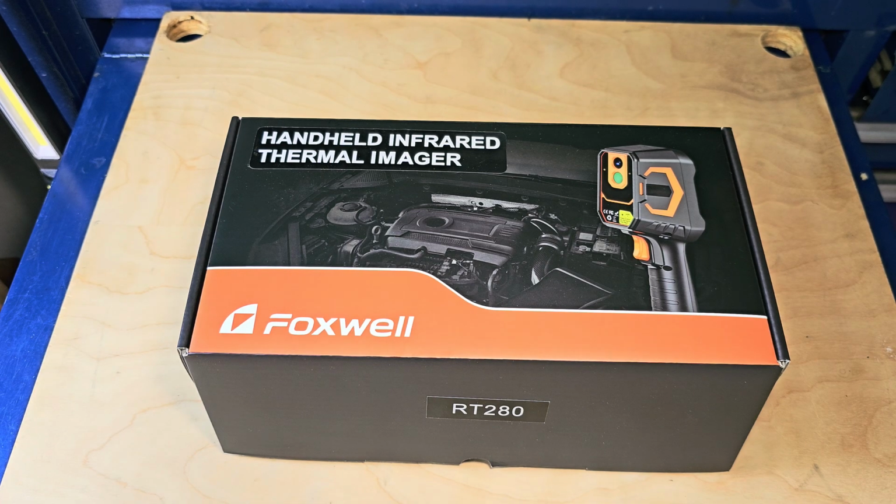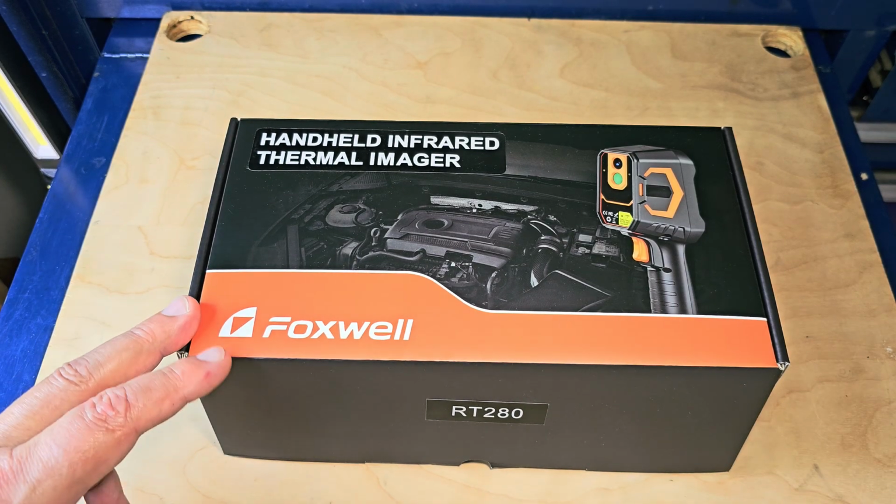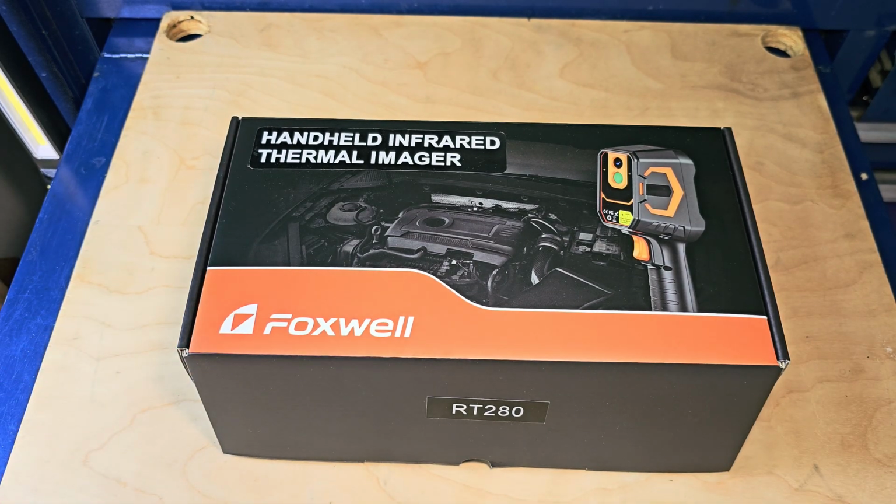So we have a pretty cool tool review today. This is a Foxwell RT280 thermal camera. This thermal camera has a 240 by 180 TISR resolution, operates at 25 hertz, has laser targeting, records photo and video, has a 320 by 240 resolution on a 2.8 inch LCD screen, and has 8 gigs of storage.